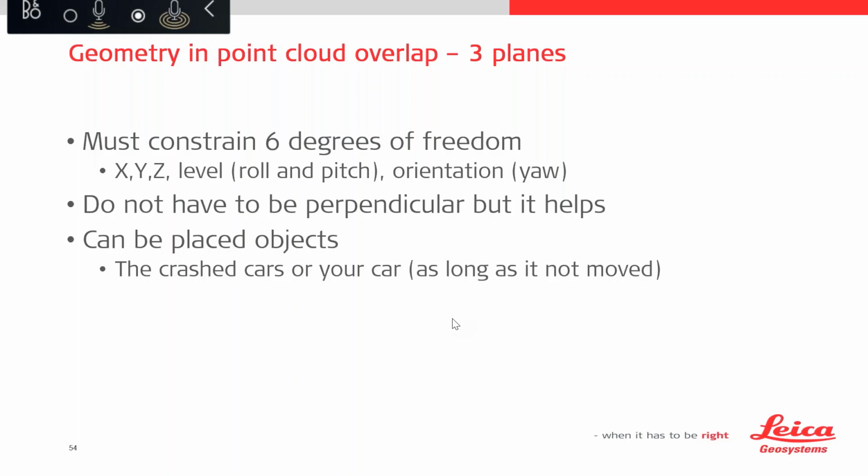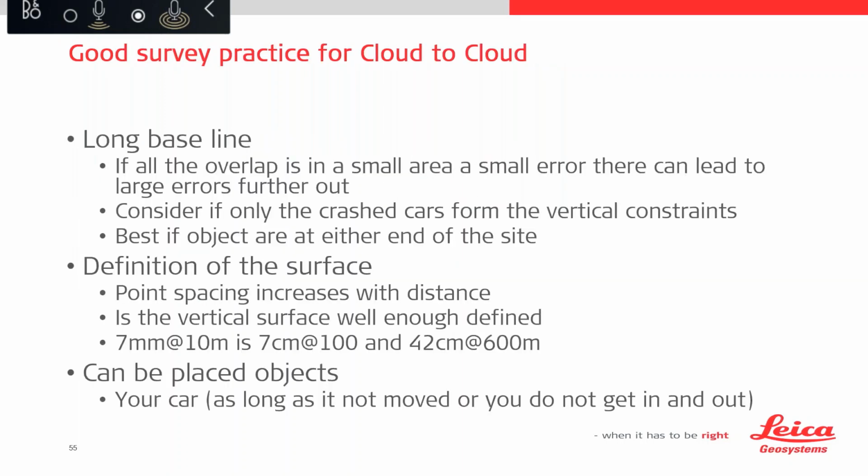But when we really look at the good survey practice, what we'd like is a nice long baseline, so that our surfaces are not just in one clustered location. It will still work, but we will get the better survey results out of it having a longer baseline and being that little bit further away. Having said that, we don't really want to be relying on things which are too far away, because then our definition on those surfaces becomes quite poor.